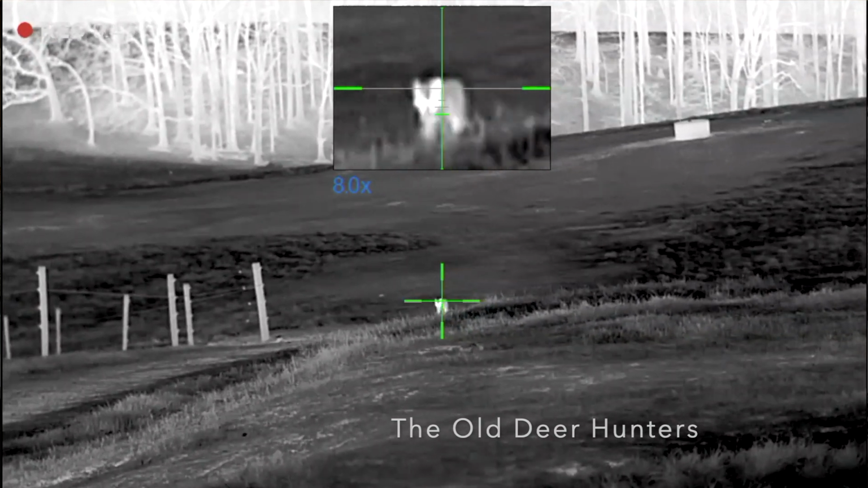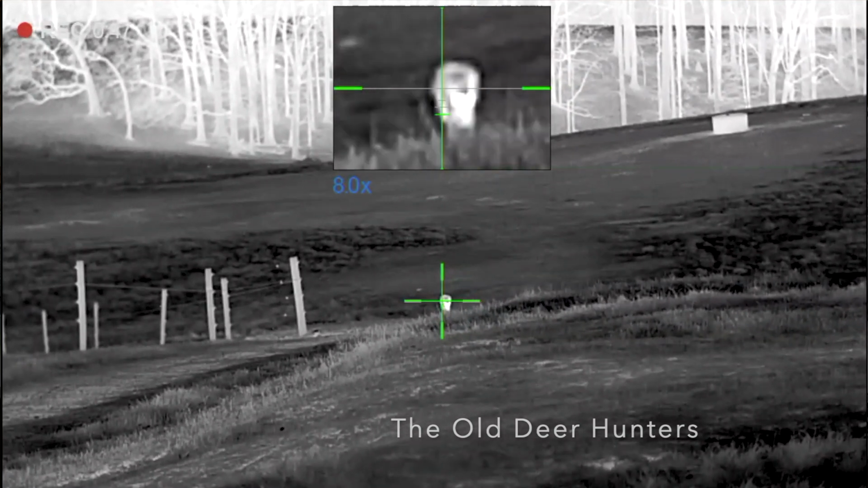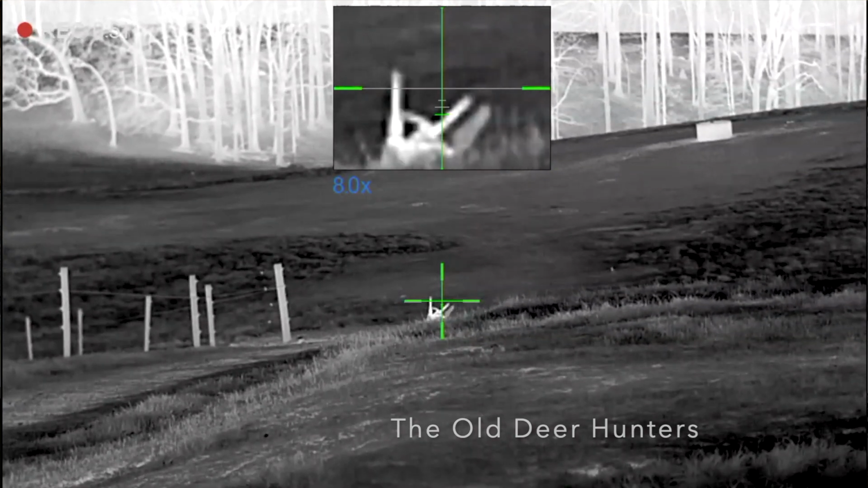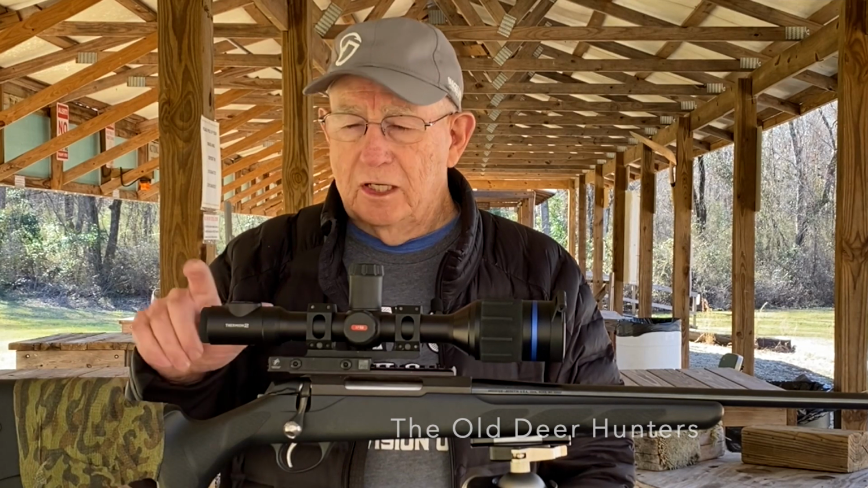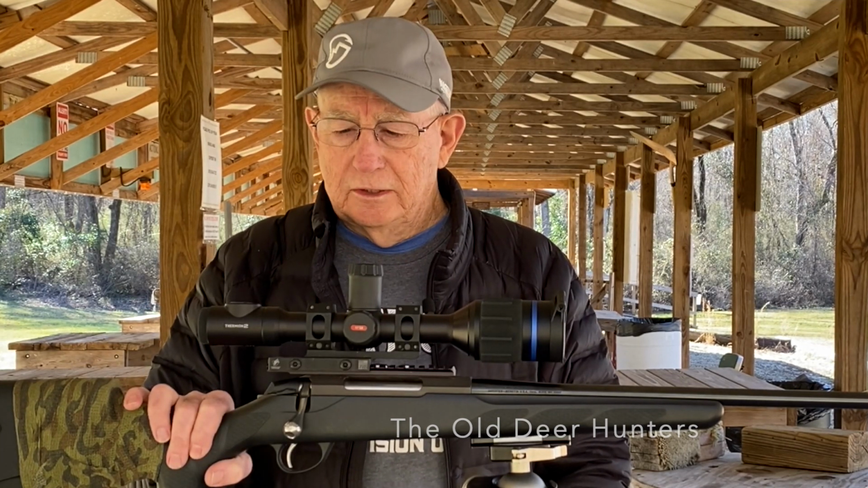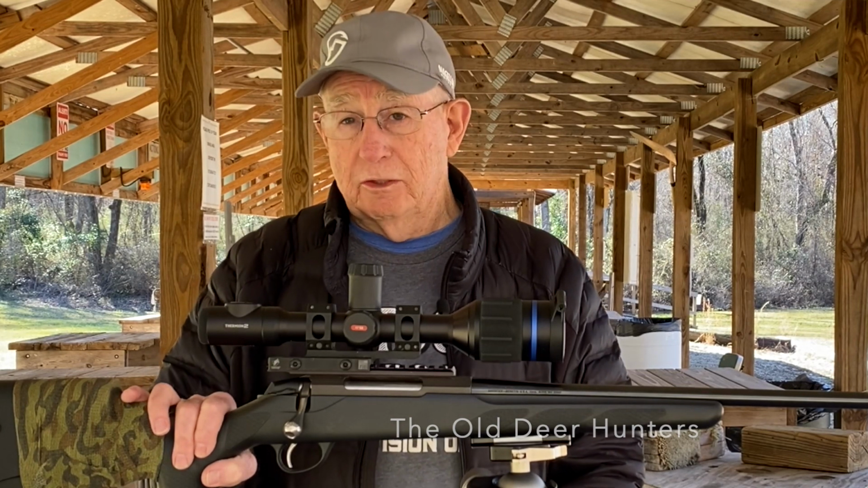If you want the best scope out there on the market, get an XP50. If you want the next best scope out there on the market, go ahead and spend another $4,500 and try that one. But for my money, I'll take a Thermion 2 XP50 day in and day out and not even care if there's anything out there any better, because I know it won't be.